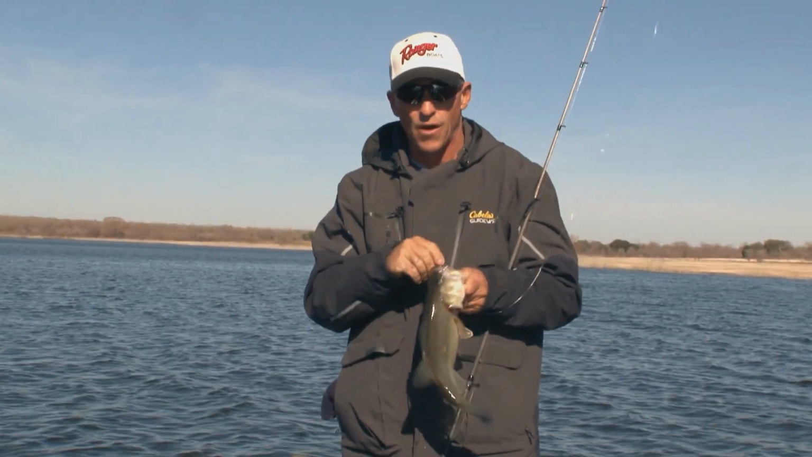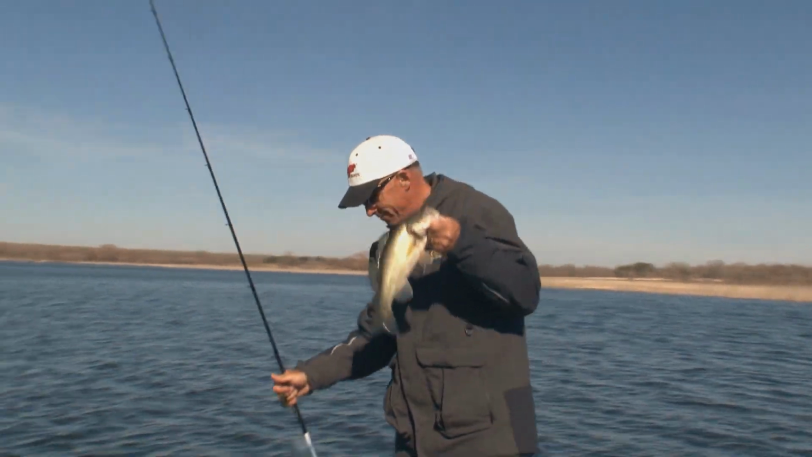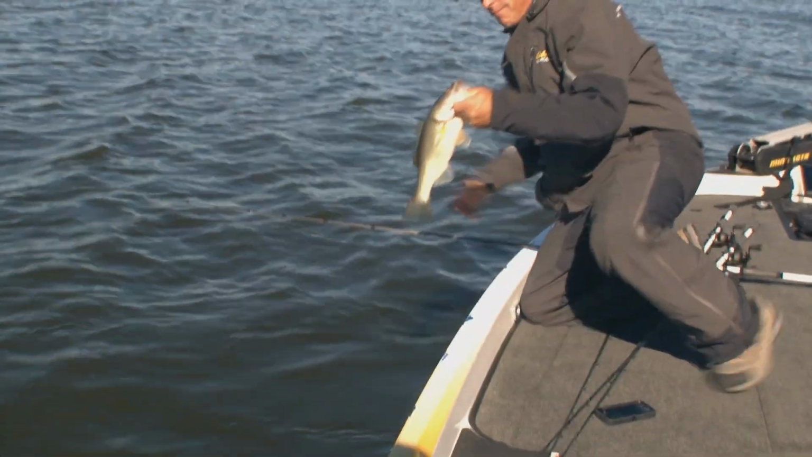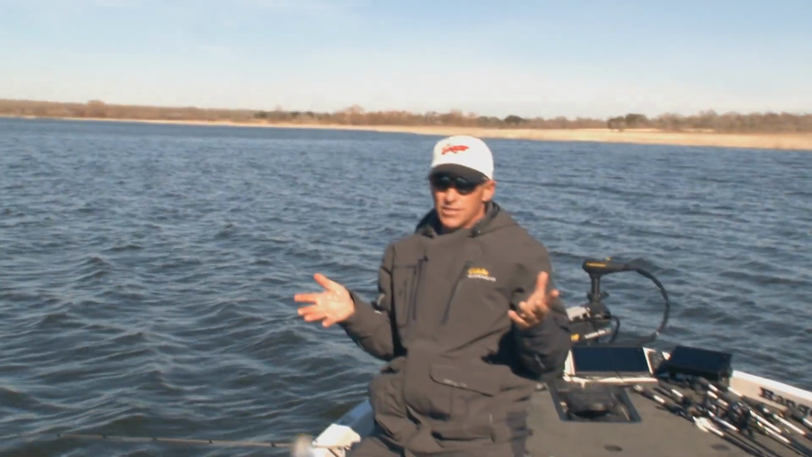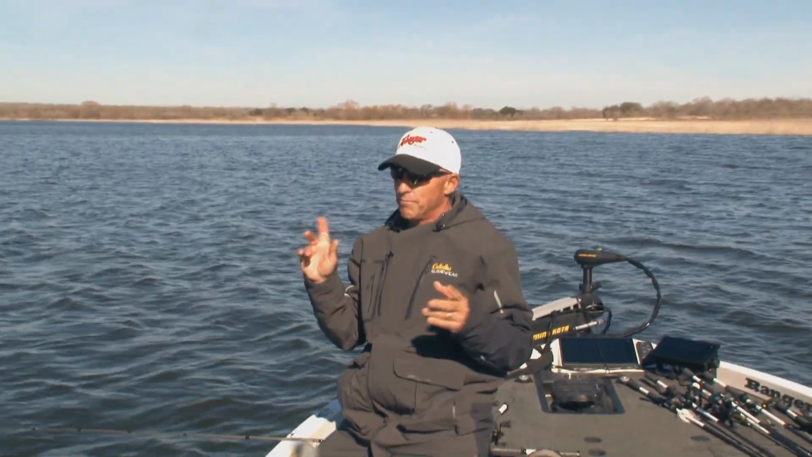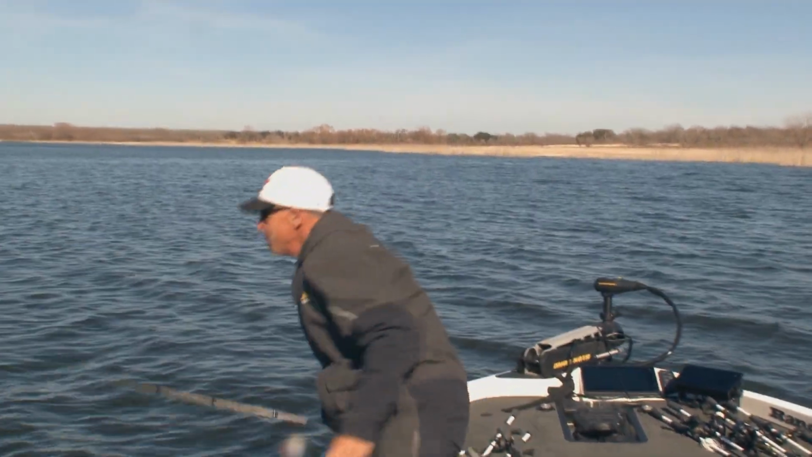And I threw a crankbait a little bit, and I kept thinking, I gotta be able to catch one, and I didn't get a bite. Maybe they're just not biting that crankbait at this point. And I threw a worm down there, and second cast with a worm on that piece of cover, I get a bite, bam, I catch it.